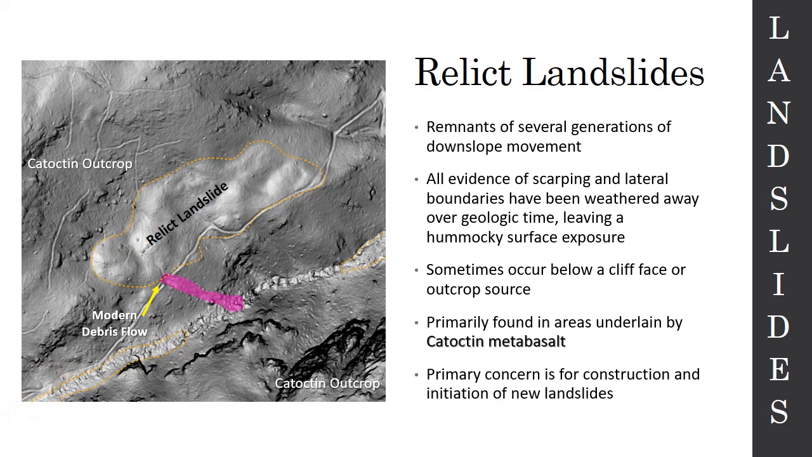The other thing we notice is these relic landslides tend to generate modern landslides. So if we assume that all this relic landslide material is unconsolidated material, it's really easy to get water moving through those and to form modern landslides which are initiating from them. Again, these tend to be only found in areas underlain by the Catoctin. Very strange. My primary concern is that these may be a problem for construction and they may initiate new landslides. So these are definitely going on our final maps because we think that they're very important to point out.